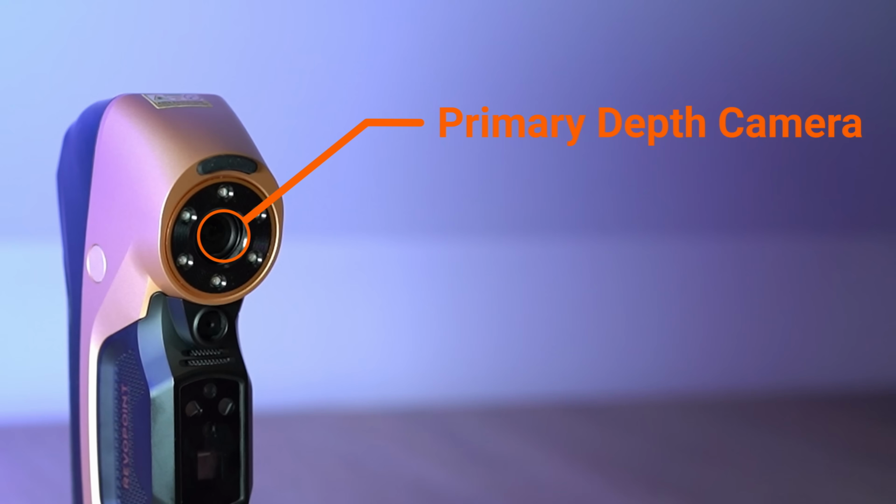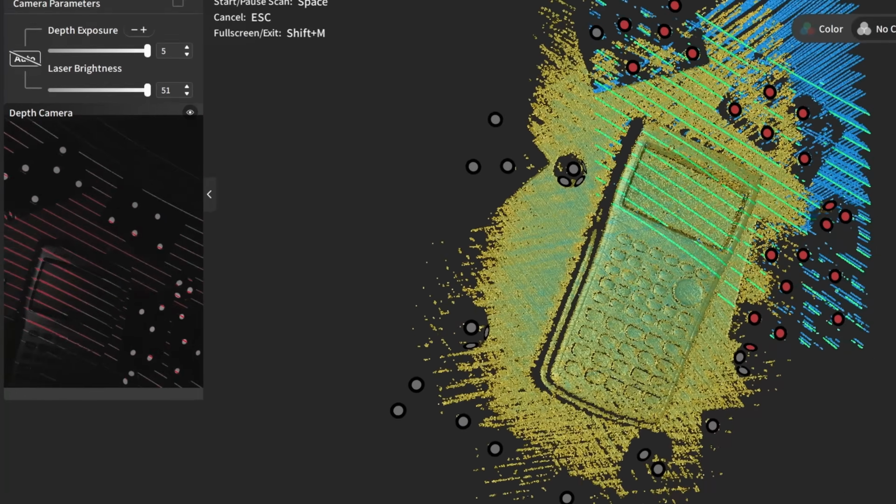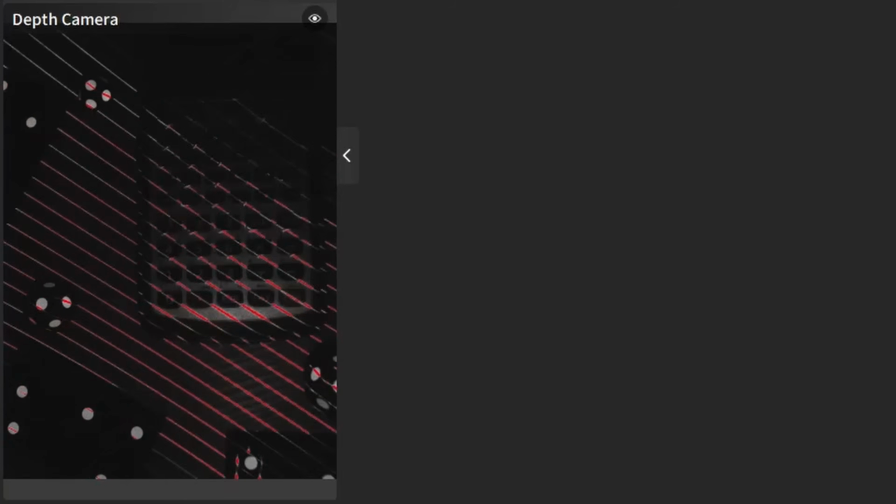Based on my research, the camera at the very top appears to be functioning as the primary depth camera, effectively acting as the scanner's dominant eye. It's also the camera that provides the live view inside the scanning software, allowing you to position the scanner and monitor the exposure in real time.